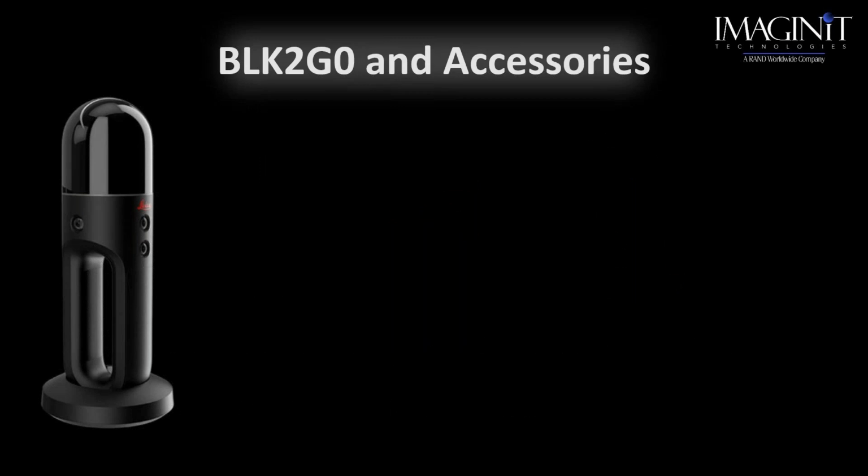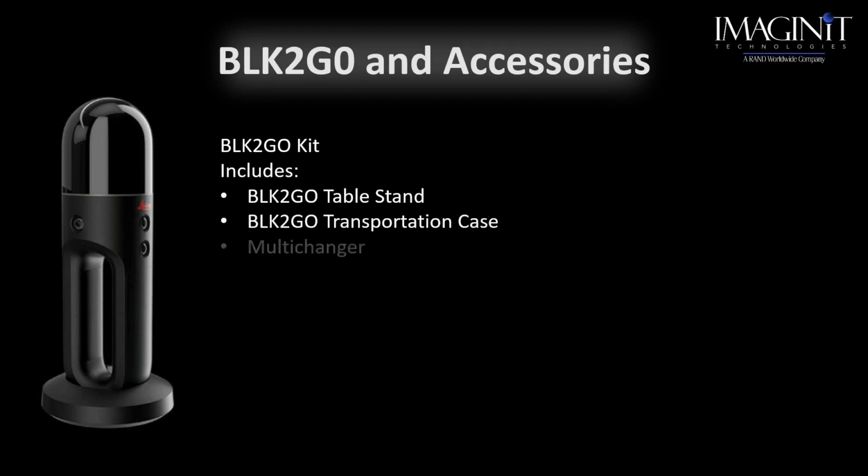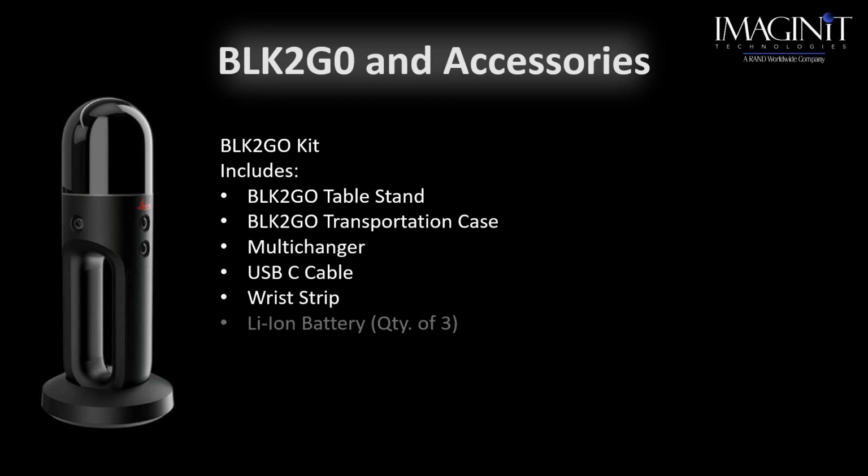So when you buy the BLK2GO, it's the BLK2GO kit. That kit includes the table stand, transport case, the charger, USB-C, straps, and the batteries. You get 3 batteries. After the kit, you will typically get the messenger bag and the CCP. CCP for Leica is their customer care package. That gets you firmware upgrades and technical support on the back end, once you have that scanner.